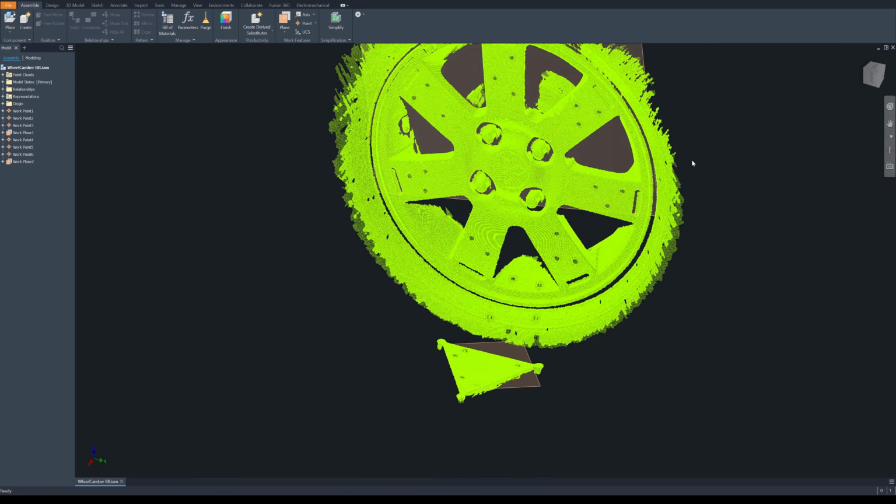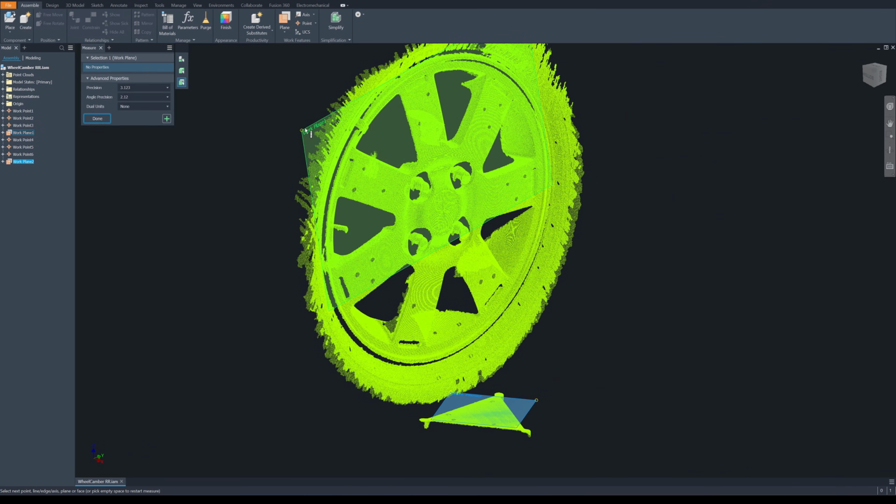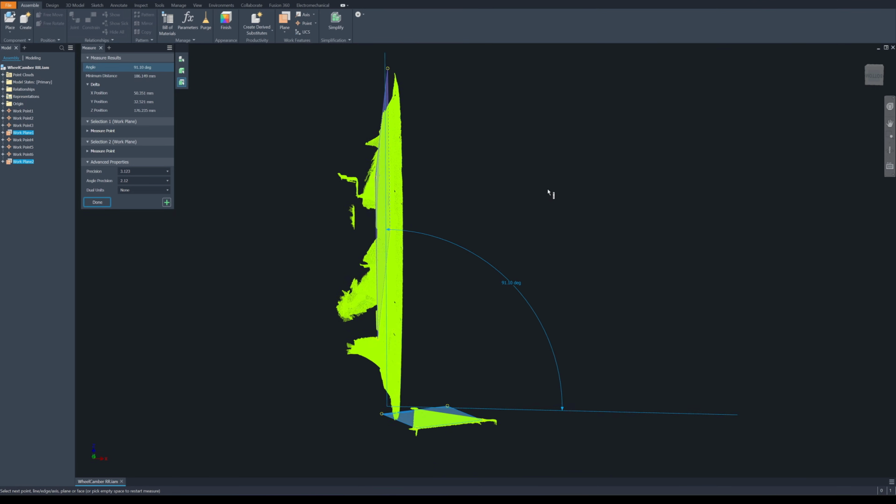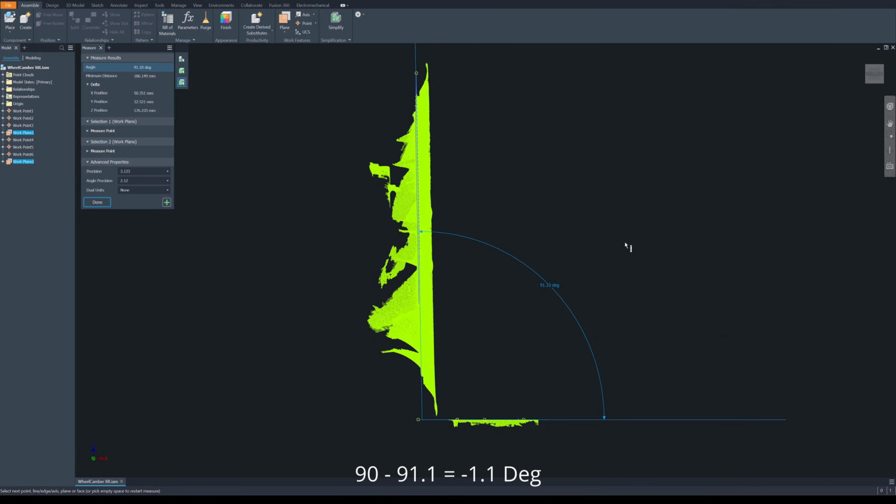Okay, next I'm going to measure the angle between this plane and this plane. Okay, so it shows 91.1. This wheel has a camber angle of negative 1.1 degrees, which is in spec for the value of 1.2. So the camber angle of this wheel is set properly.